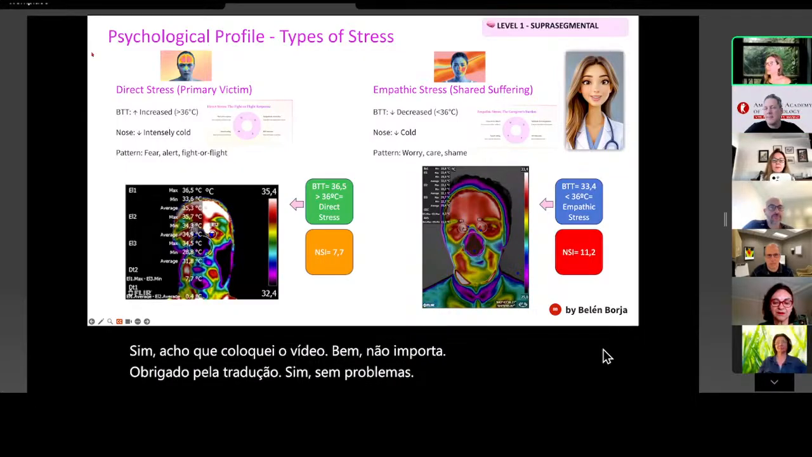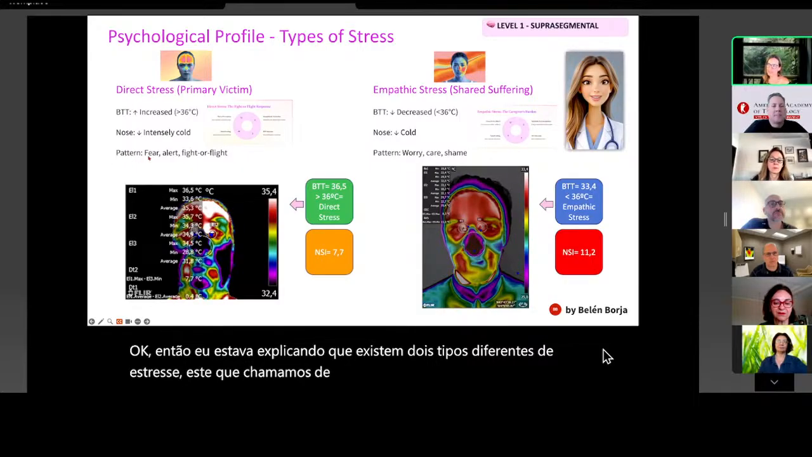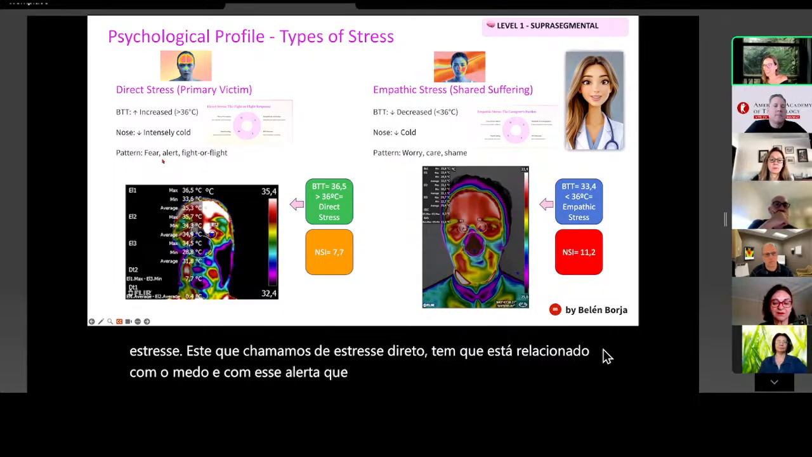Okay, so I was just explaining that there are two different types of stress. There's one which we call direct stress, which is related with fear and with this alert we all know, fight or flight, right?